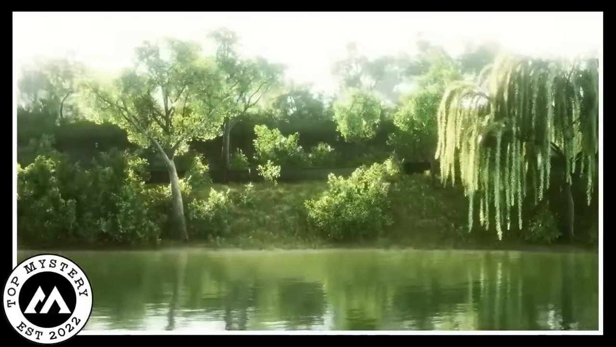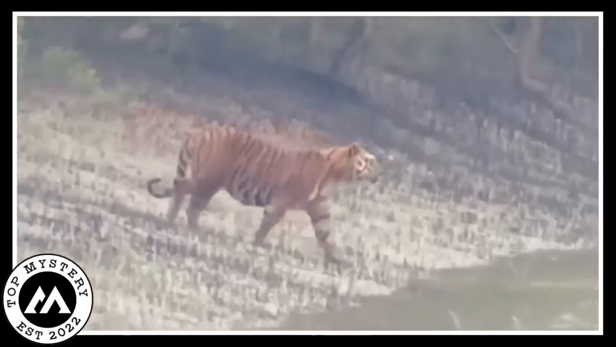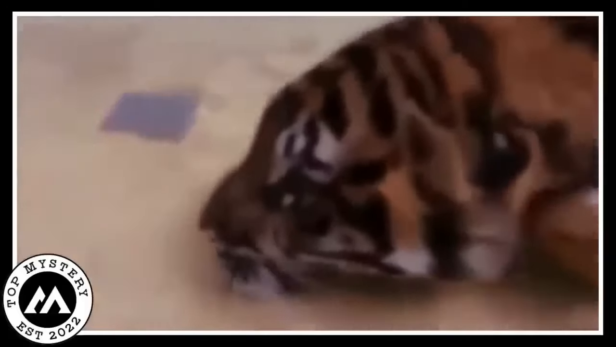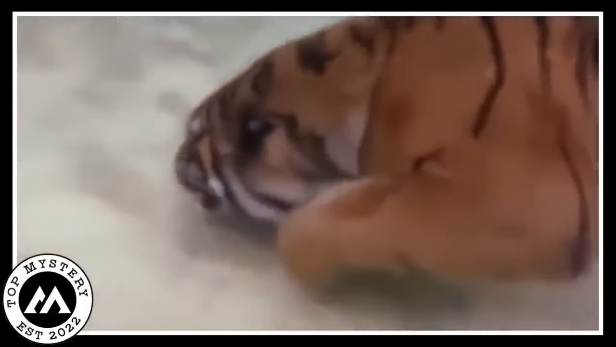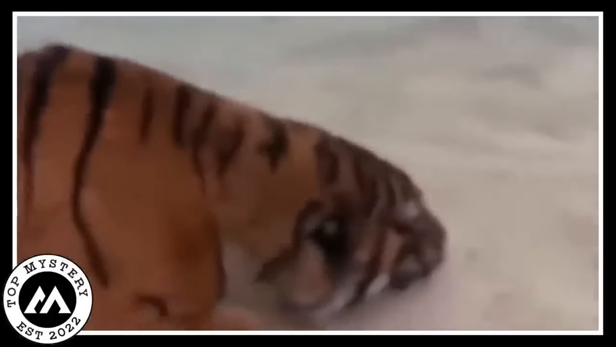Out in the wild, something amazing happened. A strong tiger decided to jump into the river, surprising everyone. A camera, still watching from the riverbank, recorded the tiger swimming underwater like a real pro. With every paddle, the tiger showed off its awesome swimming skills, gliding through the water super smoothly. The ripples played around the tiger as it moved through the river with a clear goal.